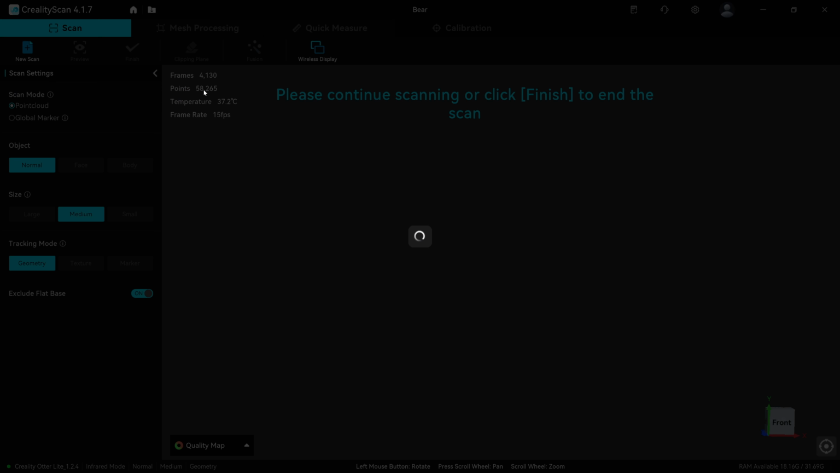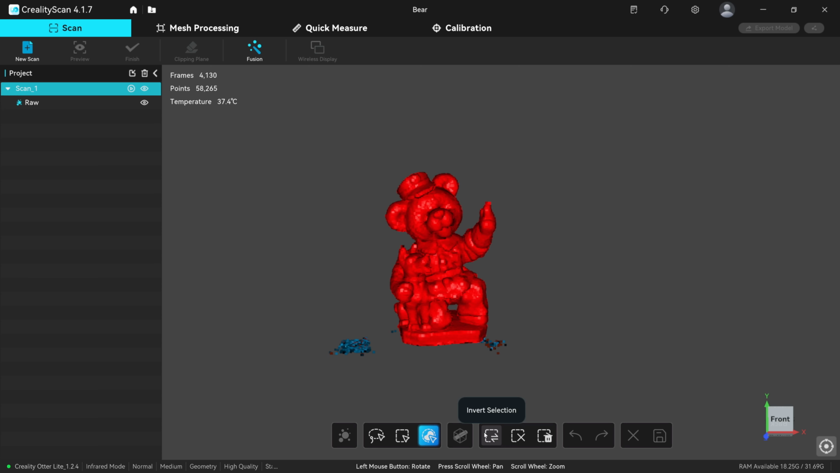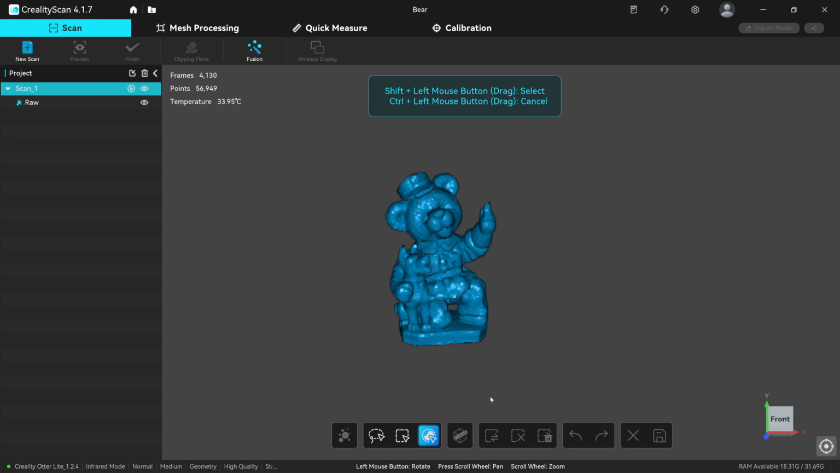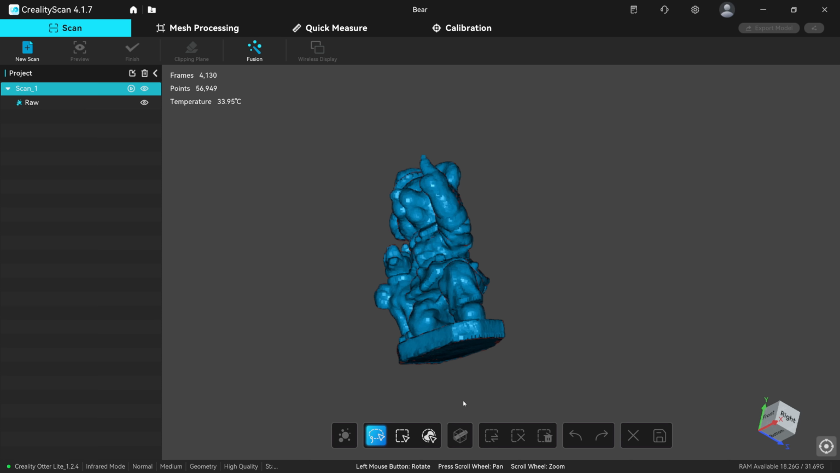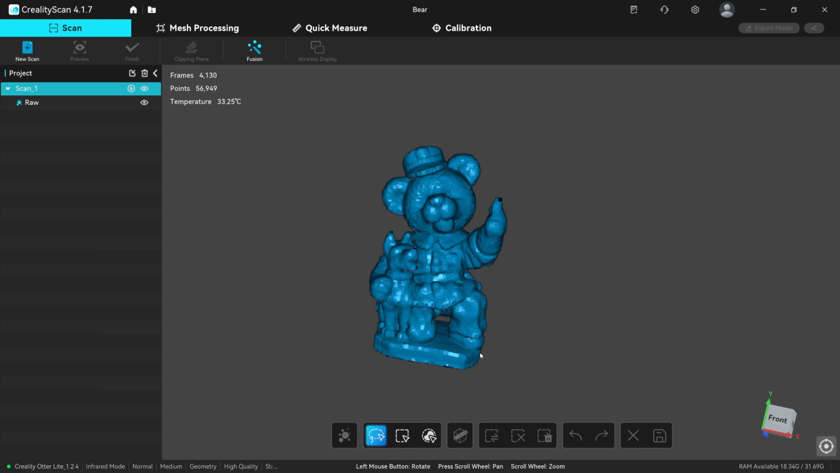Okay, so let's finish that. Clear up this junk again. I love this connected components feature. Click on the bear. Invert the selection. Delete it. Save it. And there we are. We've got the base in. We've got him in. And that should now have completed him.